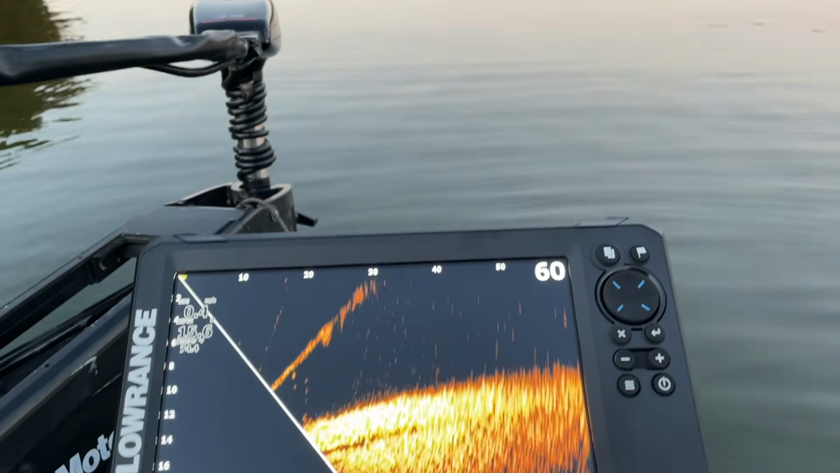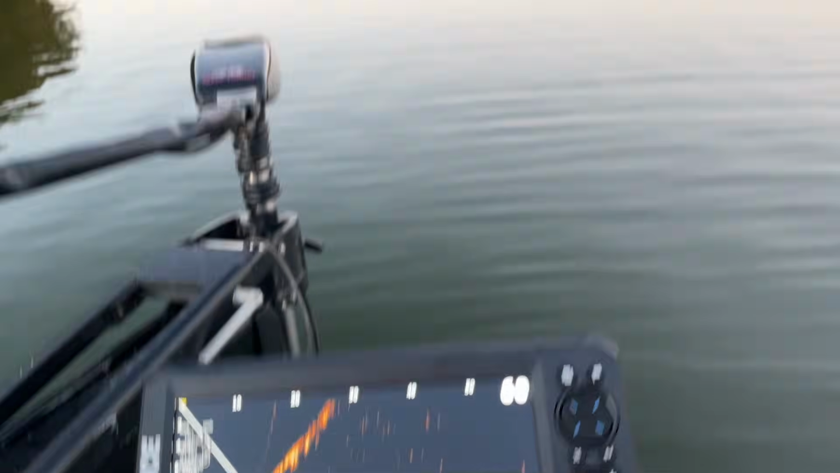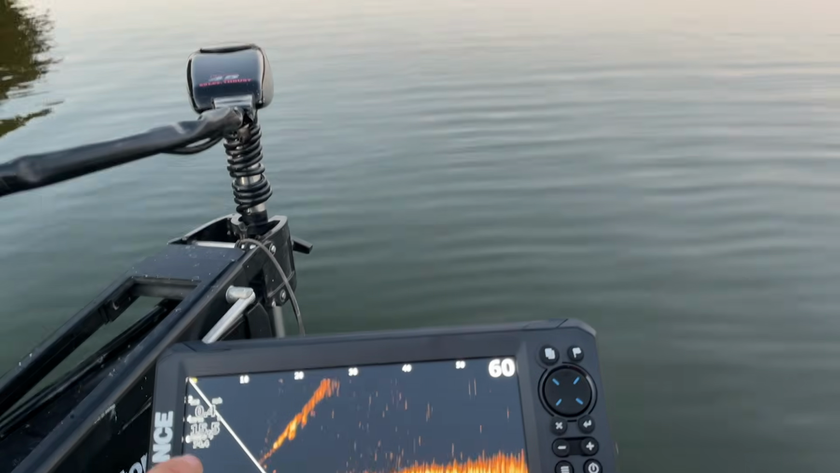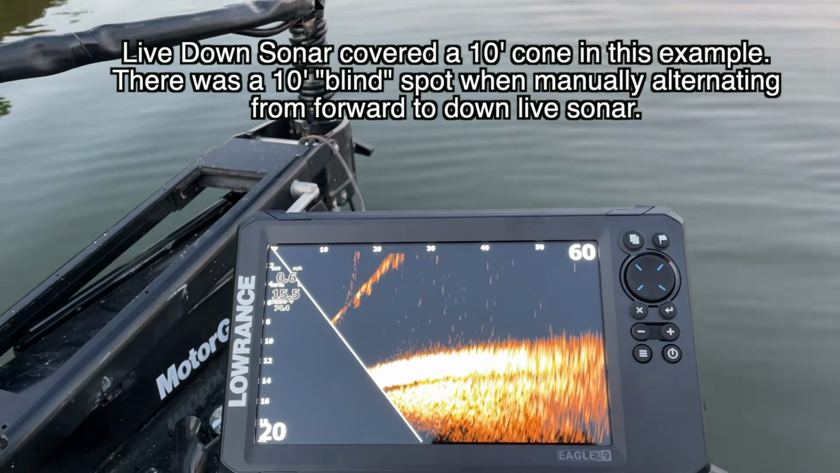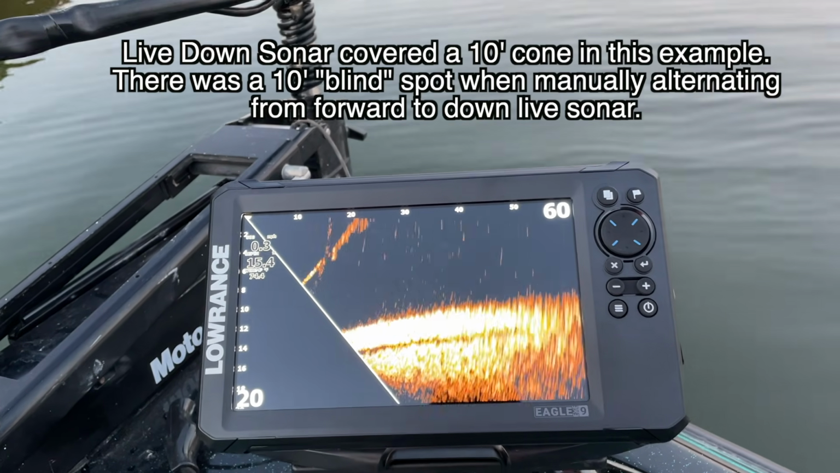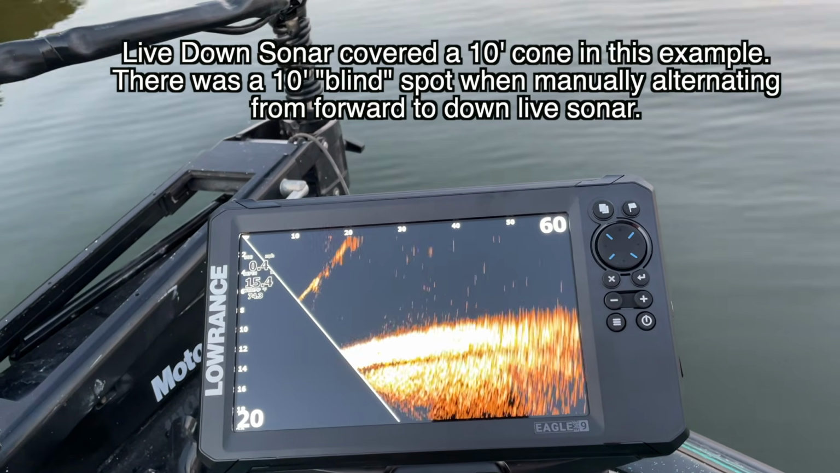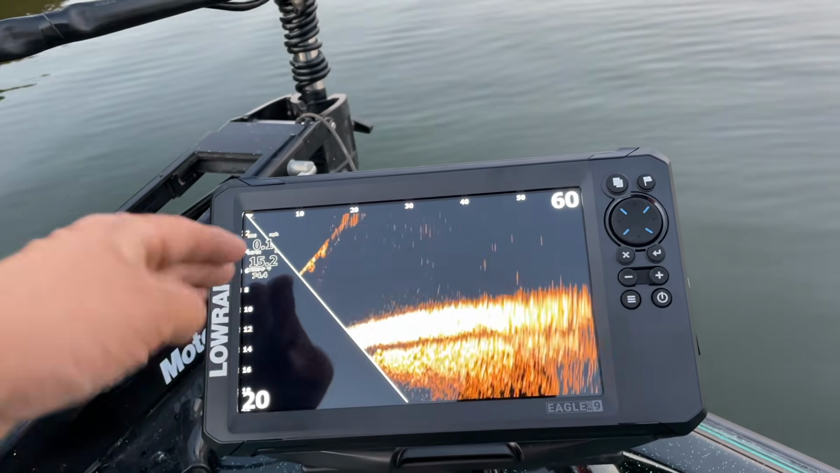All right, guys, here'd be a prime example of something I don't like about this. There's the log. Here's what we're looking at here. It's a pretty good ways away, and by the time you start getting close enough, it's in this blank spot. And this is because of the way it's designed. It just does not have all the cones as a regular active target live scope would have. So you can't see this section.